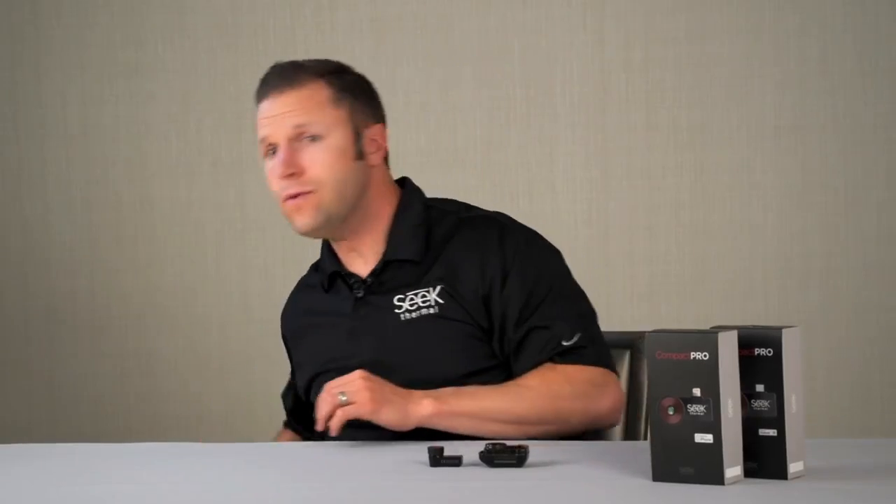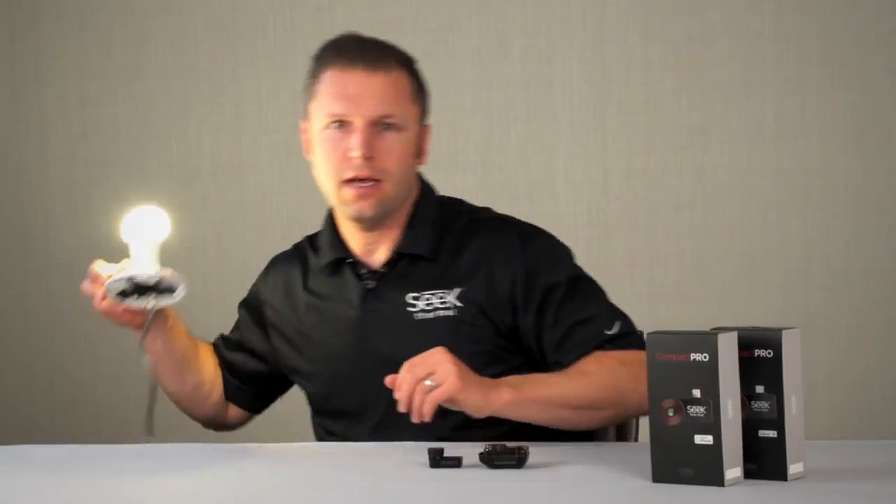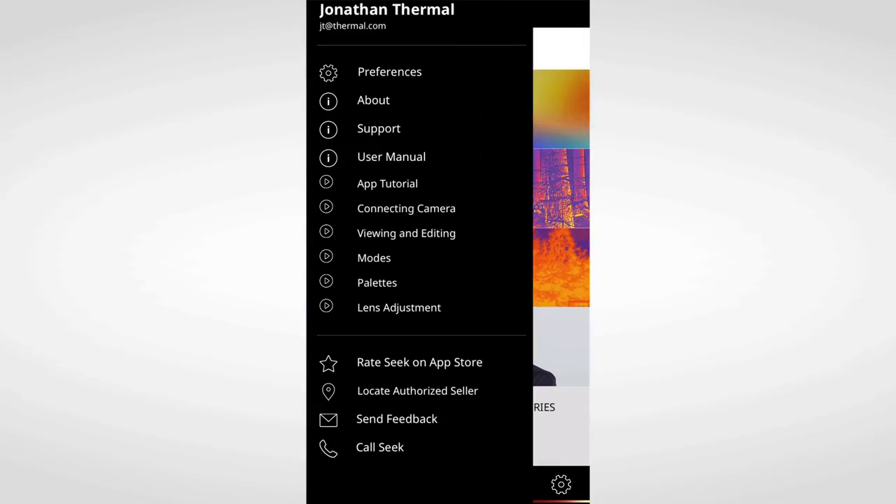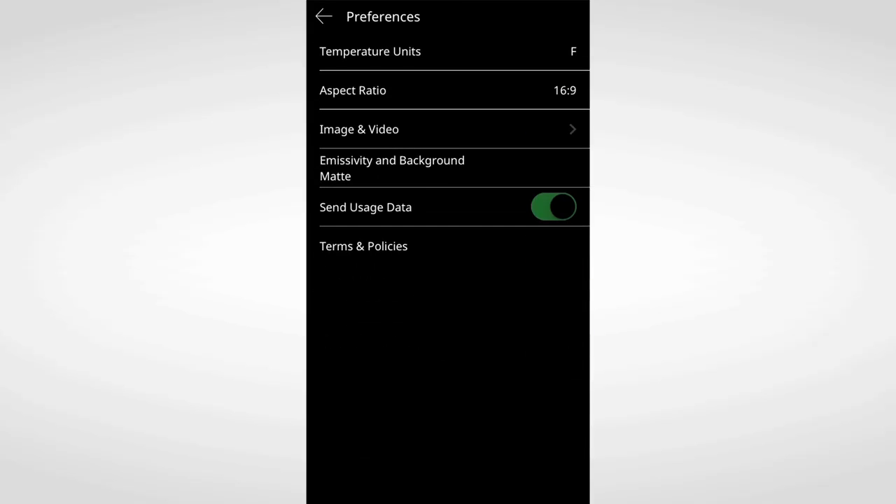All right, so as I'm taking you through the app, we're going to use it on a light bulb. Now, this is for simplicity's sake. Light bulbs give off heat. For our purposes, in talking you through the app, it's an ideal example. Let's go into settings first, where you can easily adjust the preferences to customize your experience with your Compact Pro, access app tutorials such as this one, as well as be able to contact Seek Thermal directly. Upon pressing the Preferences tab, you're quickly provided access to temperature units, aspect ratio, emissivity settings, etc.